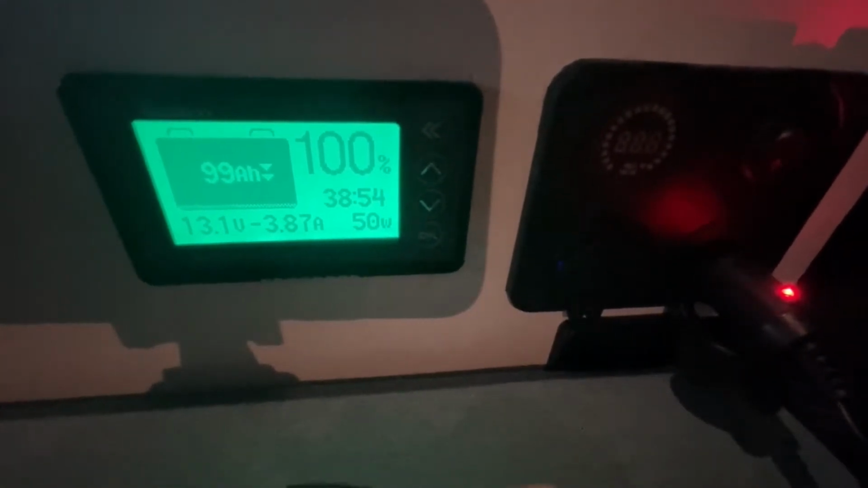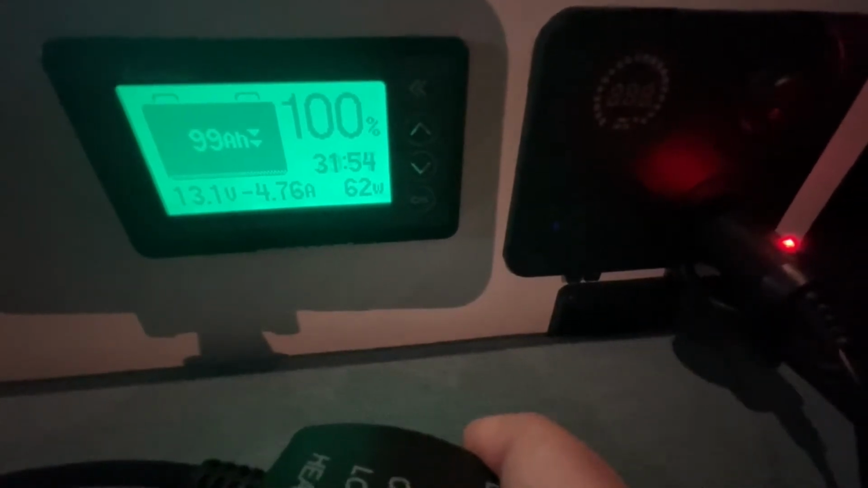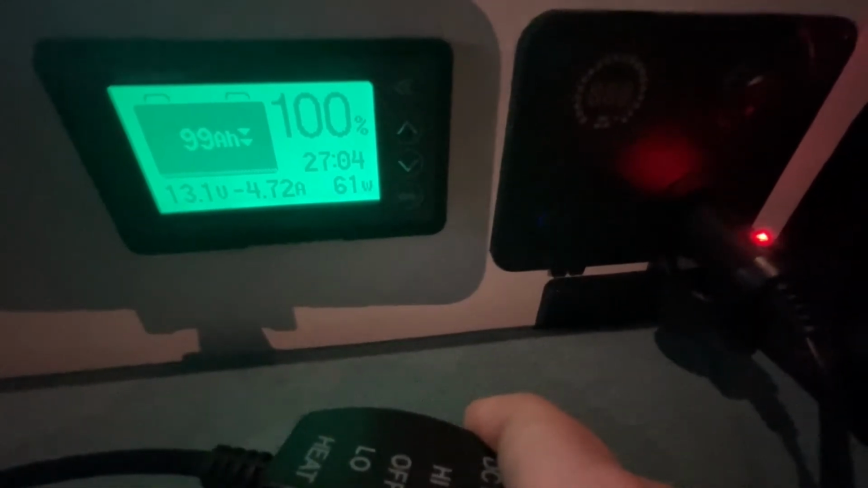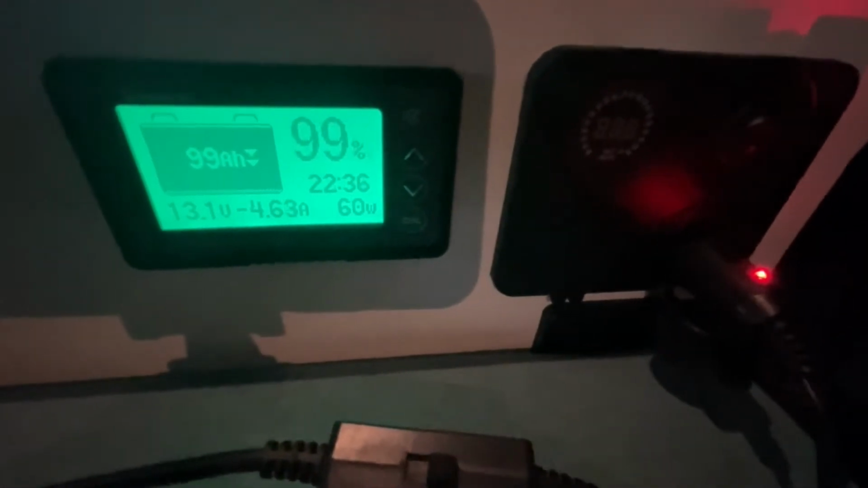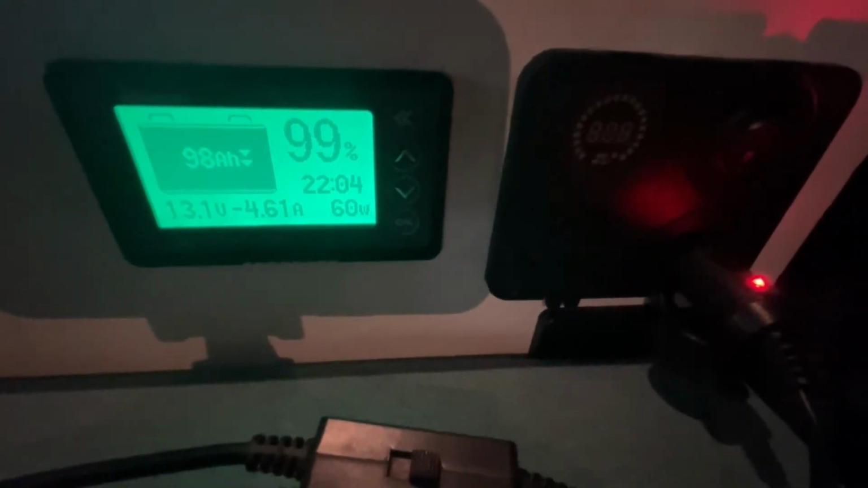That means I have 45 watts on the low setting, and if I go on the high setting, I consume 62 watts, so that's 57 watts, 61, said 60, so it's going down a bit. Like the initial wattage was a bit higher, but 60 watts, so 55 watts being consumed.